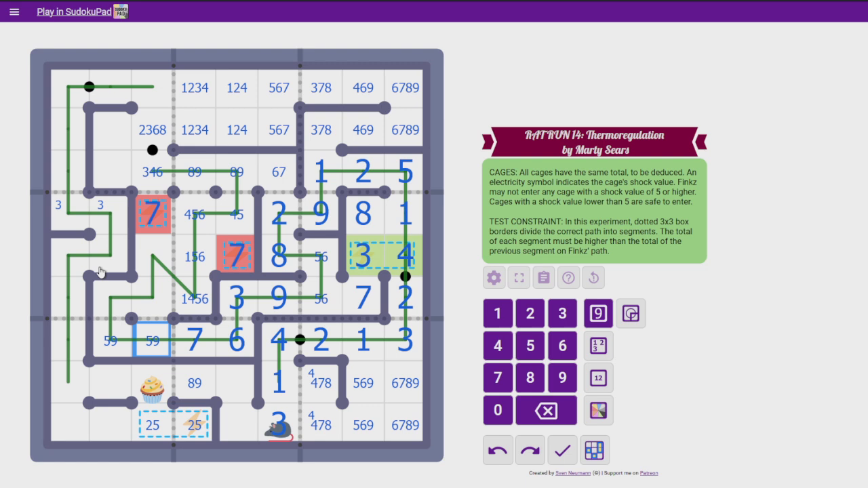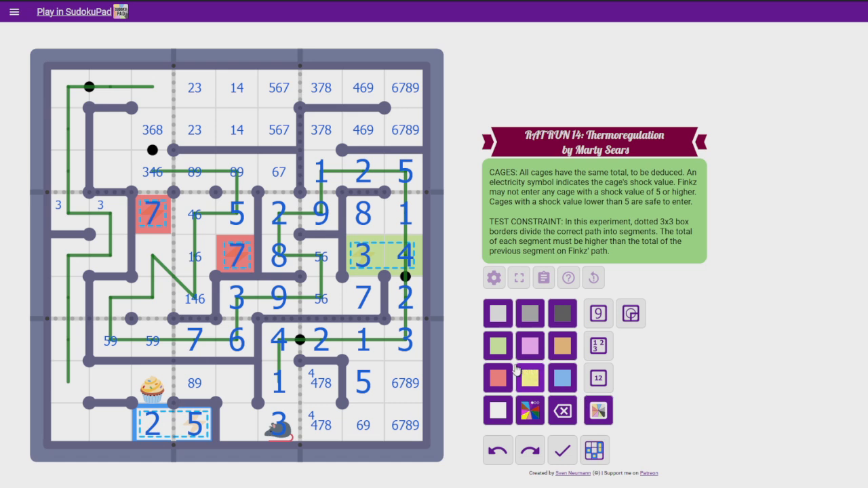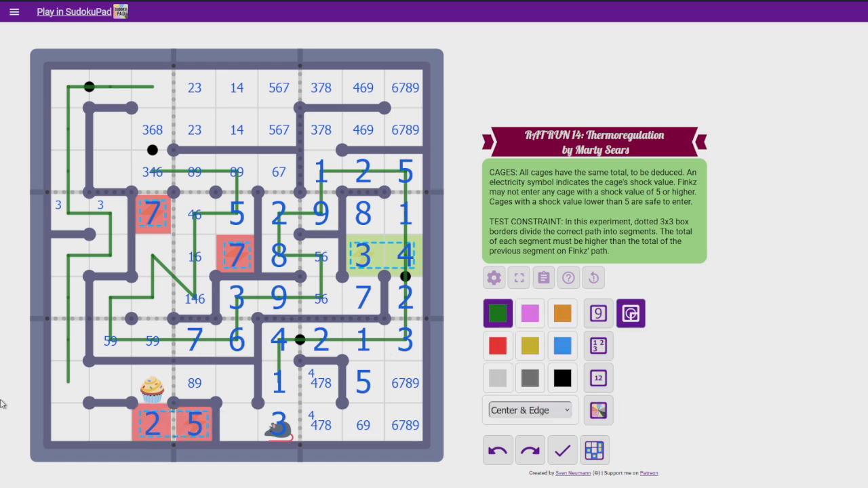Okay, maybe I have to think a little backwards. Because what's the maximum this can be? I was thinking about the maximum of this path segment. I'm silly, is what I am, actually. This is a 5-9 pair in this box, so that's a 2. There we go. I am the silly. That's a 5 by Sudoku, and that's a 5 by Sudoku. And this is 1, 4, 6, which means this is like that. That's not a 2. I am the silly Tilly, which means now we can't do that, and we must do this.